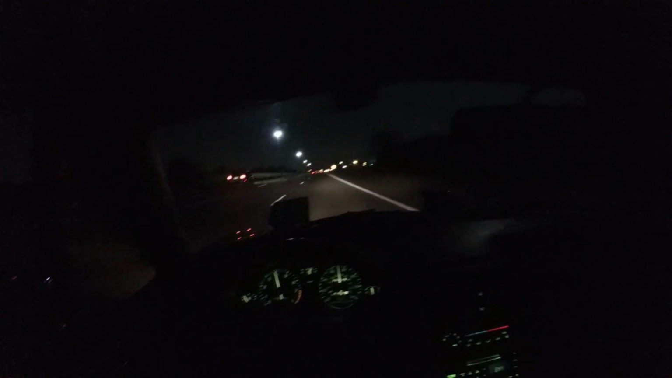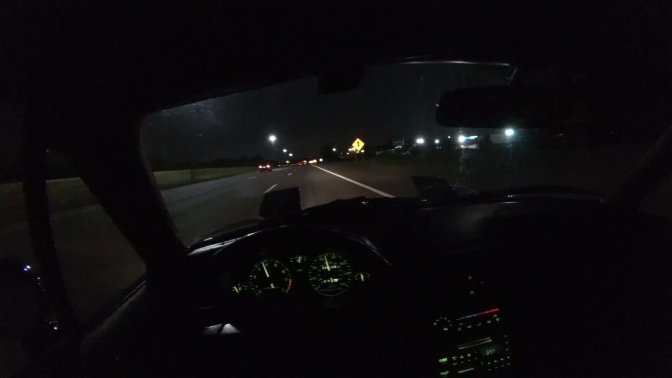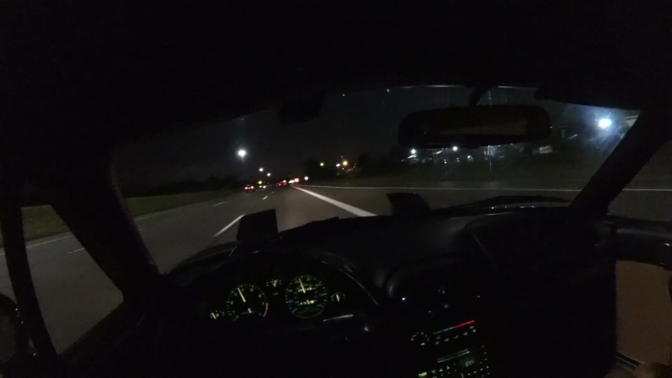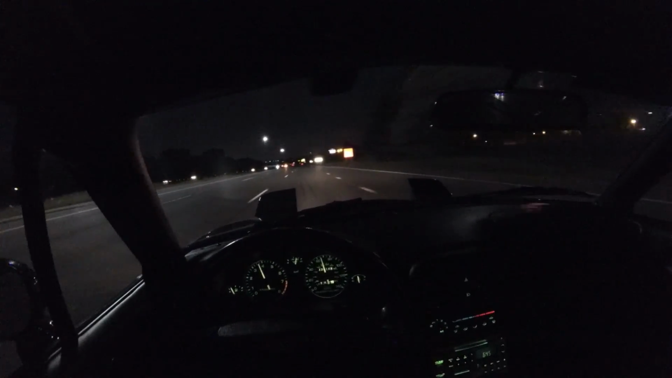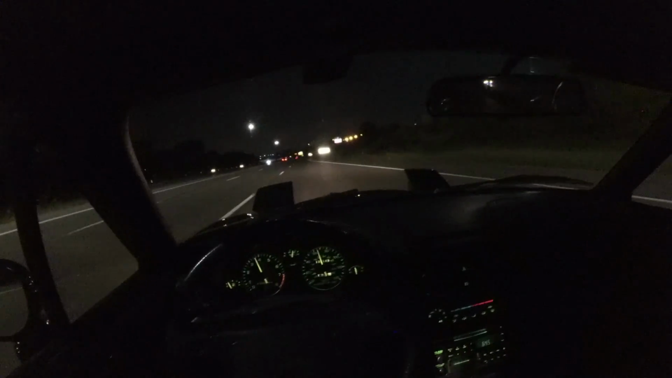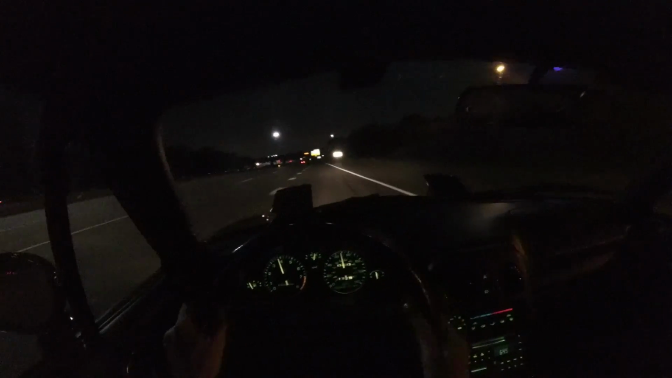And I mean, the value that you get with one of these cars too is just incredible. I'm into this car about $5,000, maybe $5,500 with tires and brakes and everything. I mean, it's just really not that much money. It's great, and it's definitely one of my top 10 favorite cars to drive on the street.